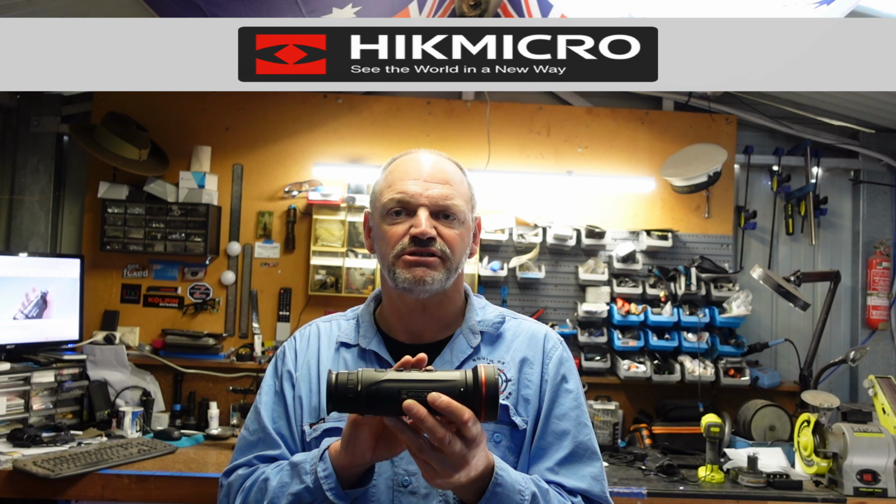Some of the other features are the NETD range on this thermal monocular is less than 15 millikelvins, so it can actually tell the thermal difference between two surfaces down to less than 15 millikelvins, which is ridiculously good. What does that mean? It means you get a very crisp, clear image of whatever you're looking at.